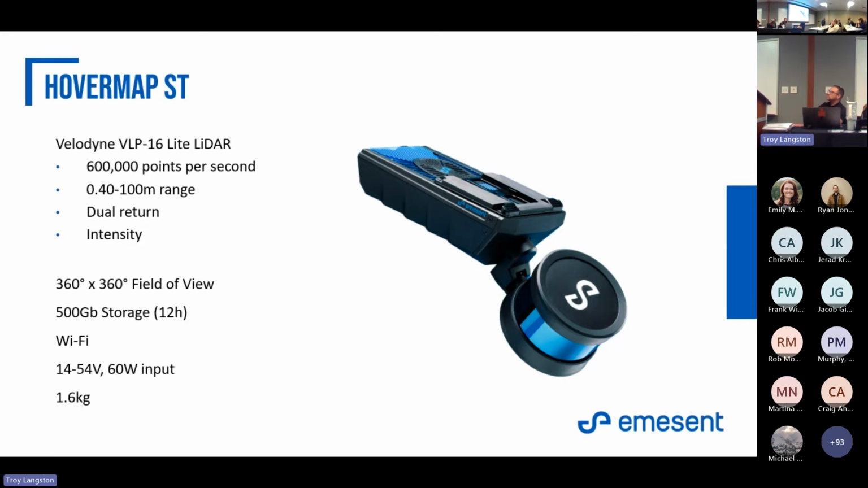The Hovermaps both have a 500 gig hard drive on board, and we utilize Wi-Fi to communicate with the tablet. If you're flying it, or even if you're walking with it, you can in real time.